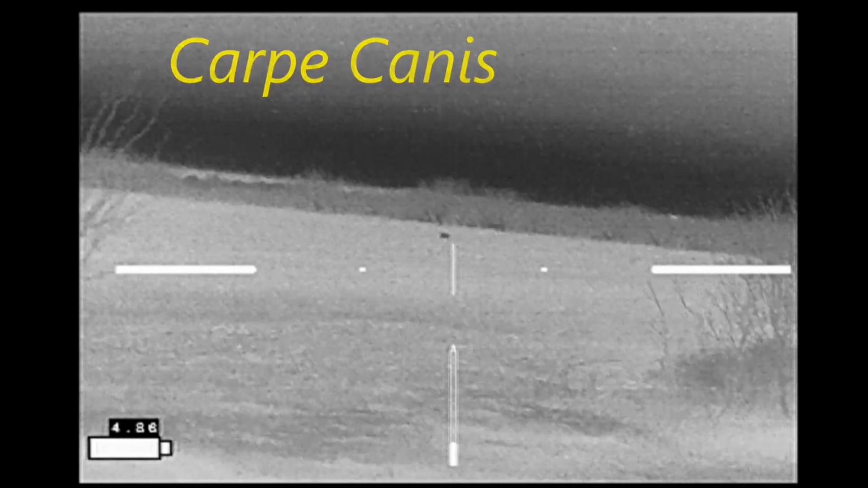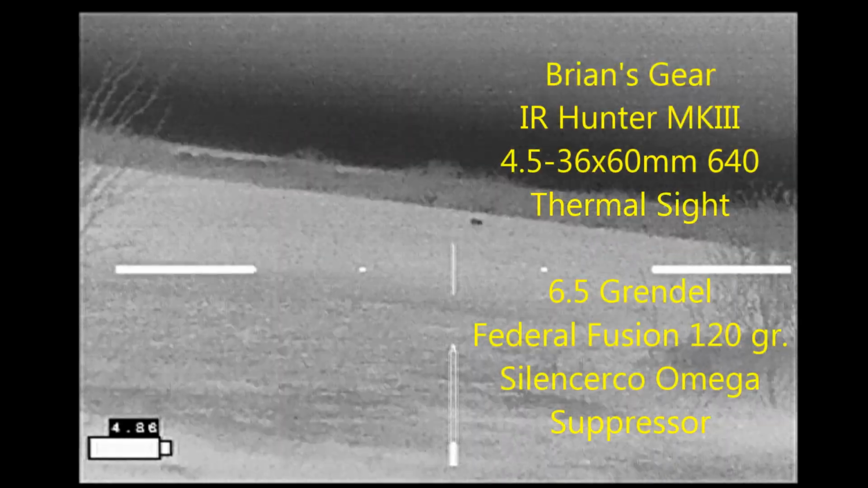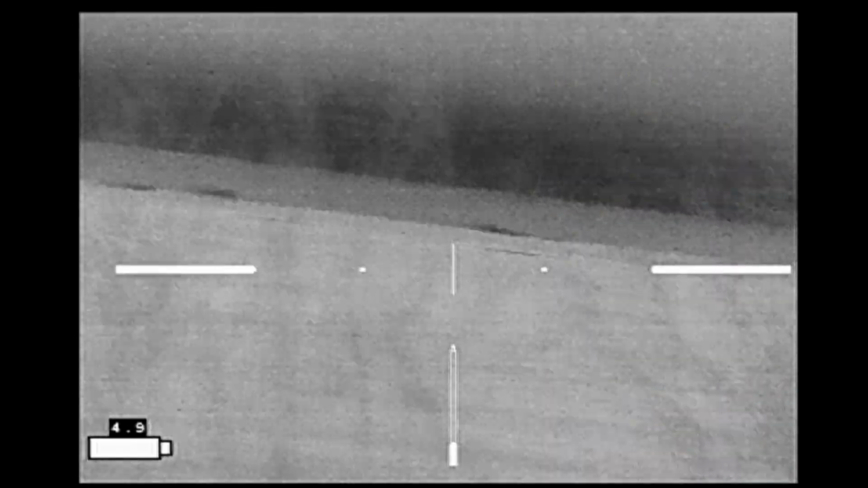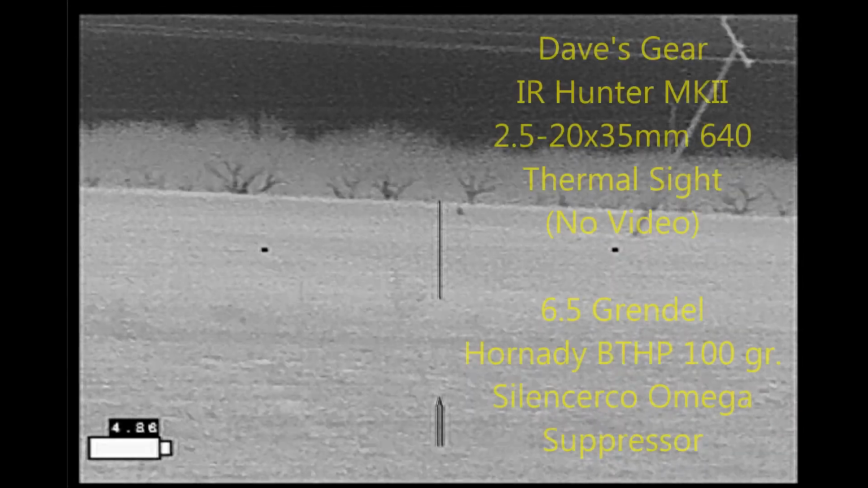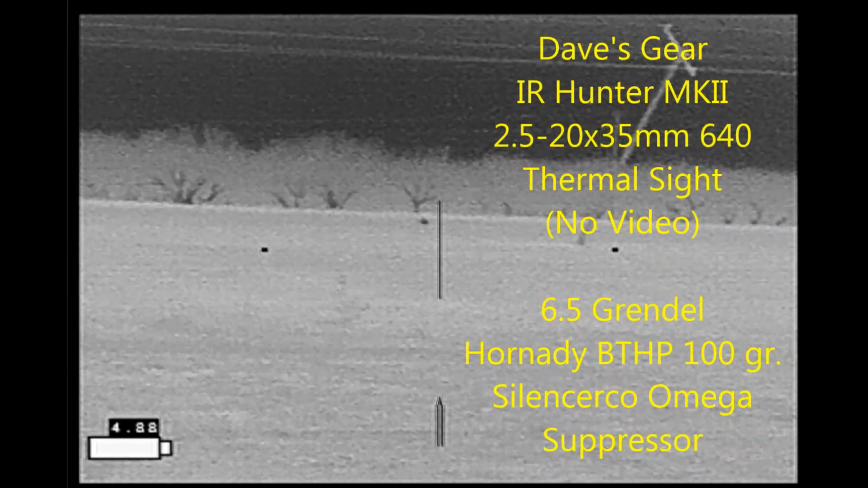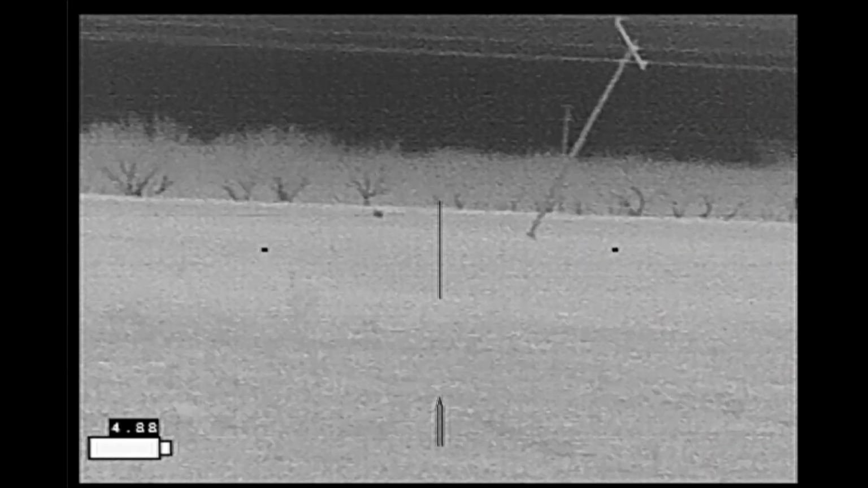Carpe Canis, when hunting up in North Texas with Erica and Dave, we spied this coyote out in the field. By the time we got out to where we could get a shot on it, it had actually moved out of the field. But in turning the other direction, we saw this other coyote. We tried calling to it for a while, and it eventually moved off to the right.